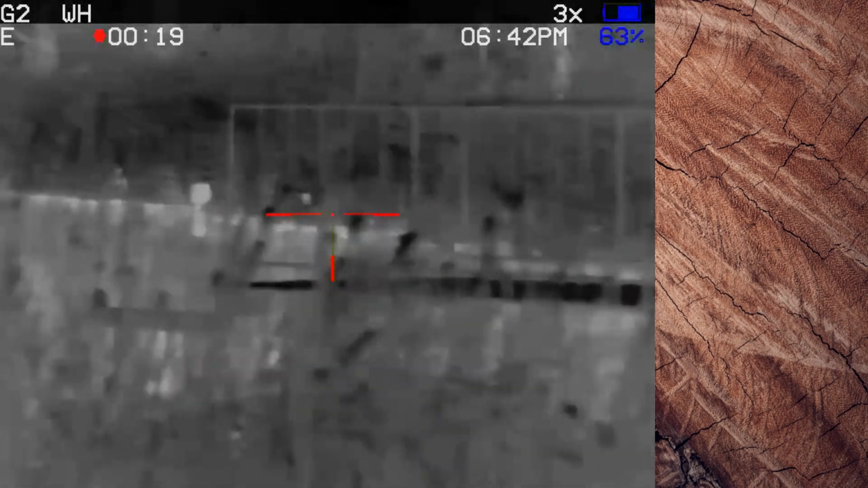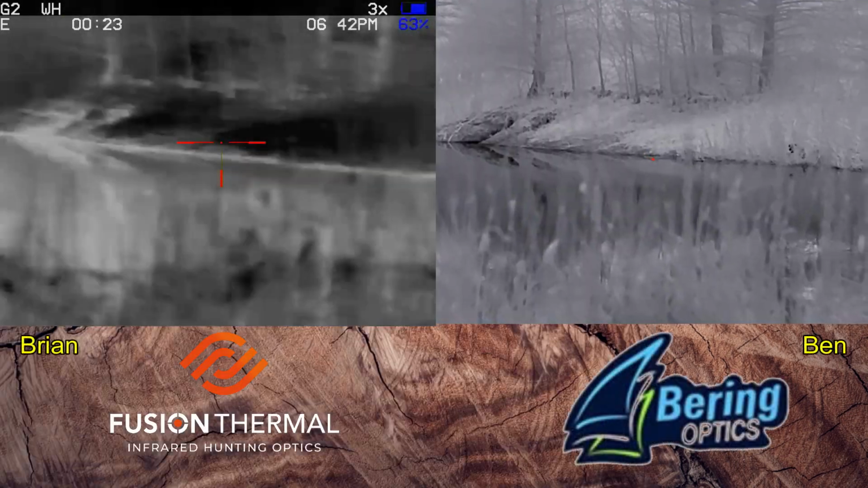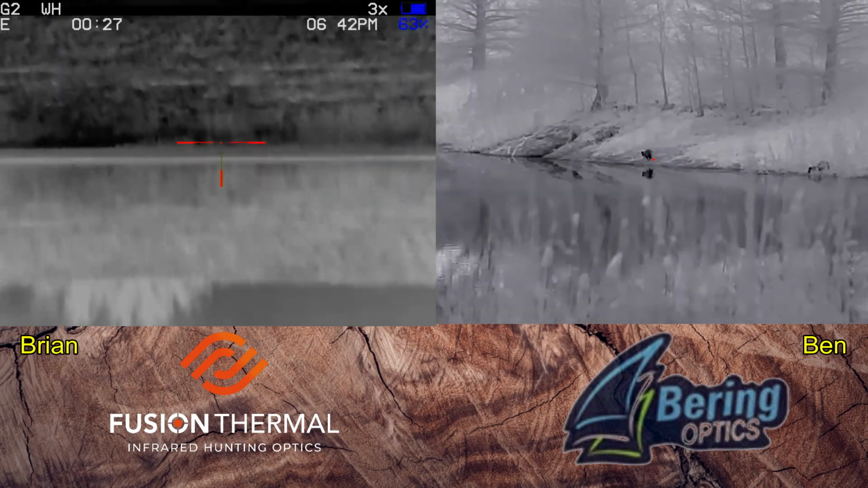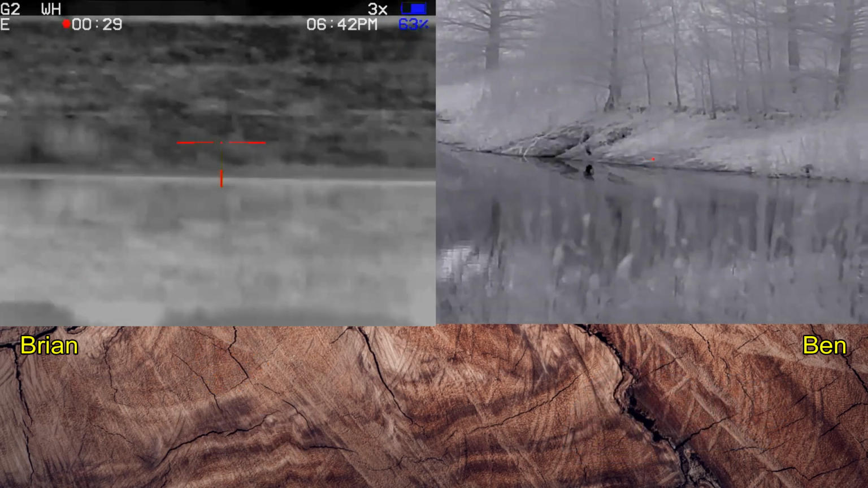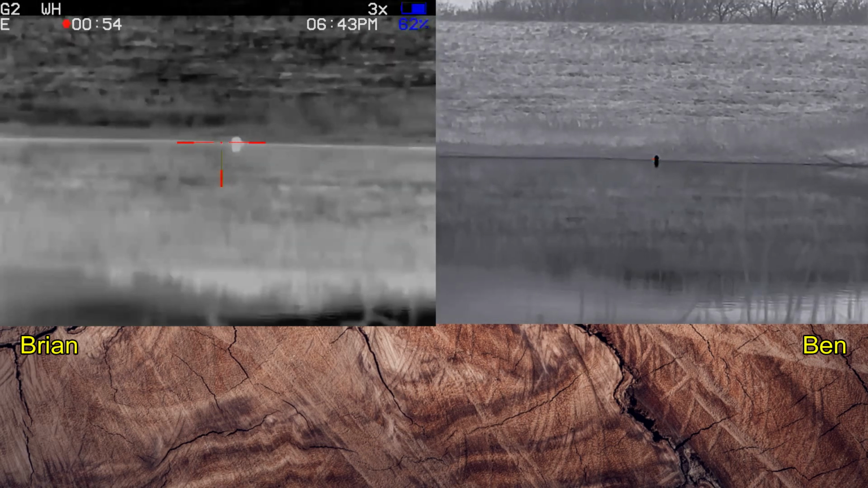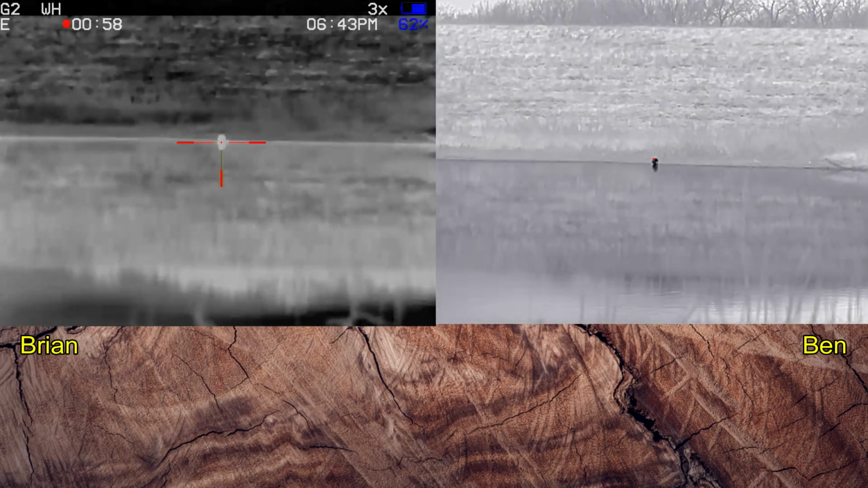Ben's powering up. And Ben is going to power up his scope, and he's got a laser rangefinder. We're going to get some distances. Good, they're moving where I can see them. On the water at the dam. 180. Is that it? Uh-huh.